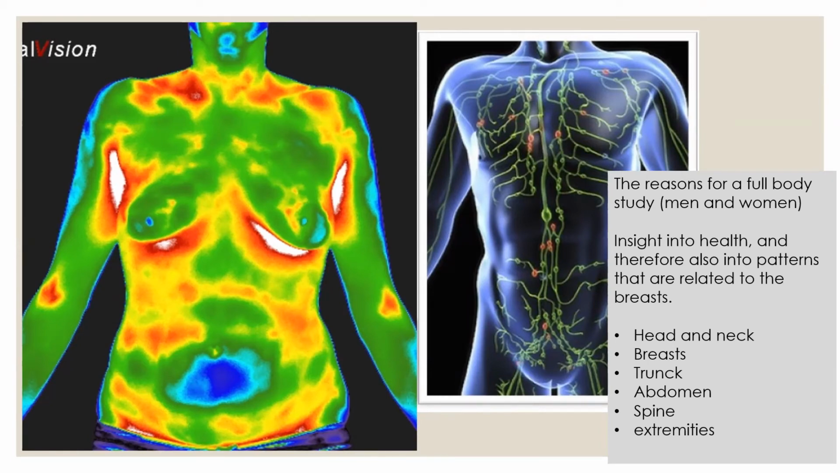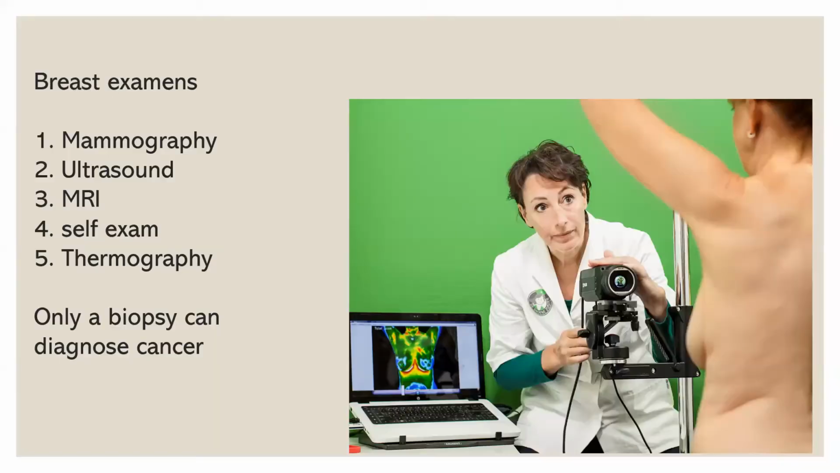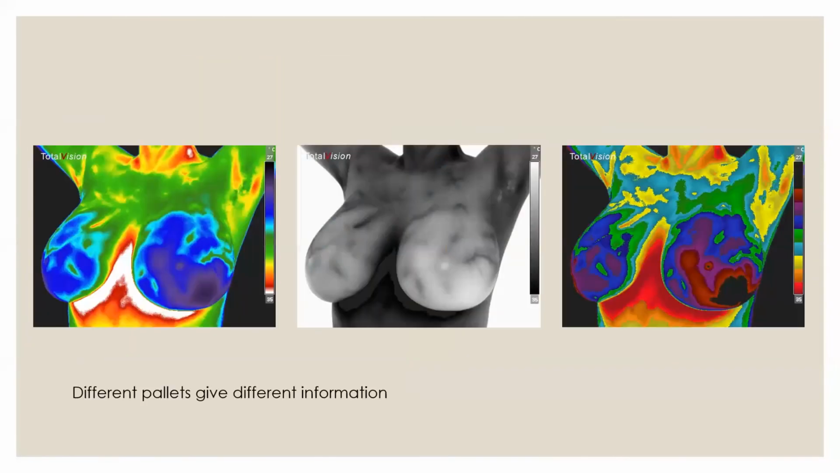Interesting. Yeah, because it's fascinating when you see the fibrocystic breasts on the thermography. And again, often doctors don't quite know what to do with that, but it's actually a sign of lymph congestion.